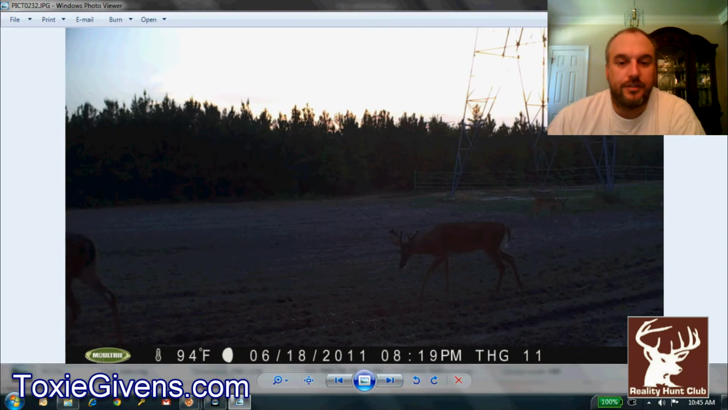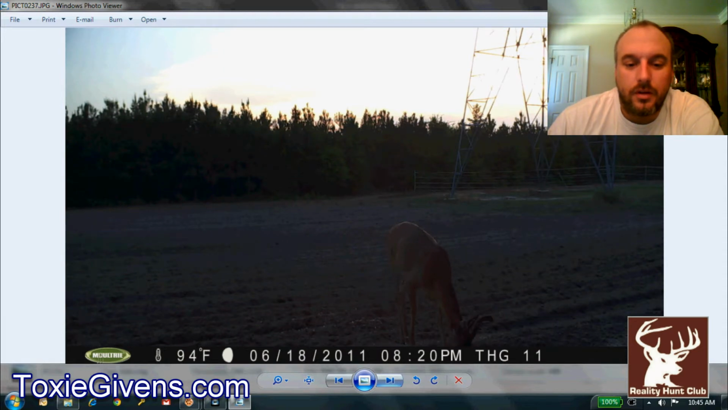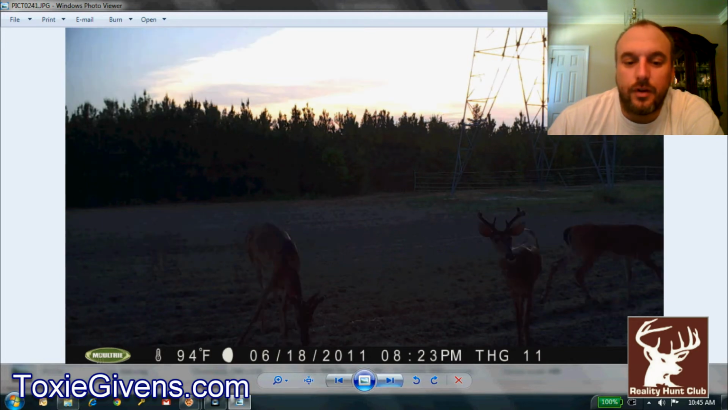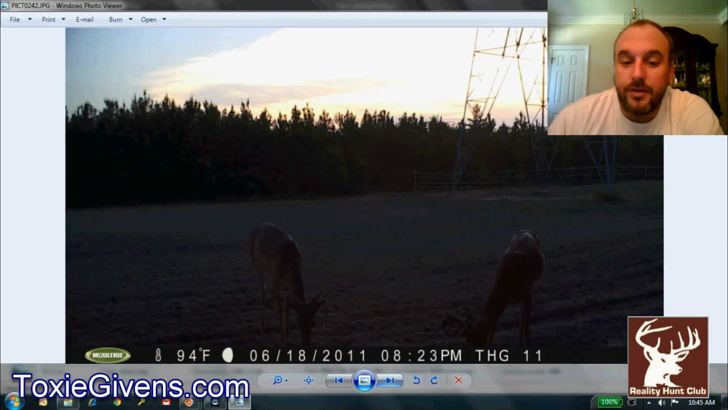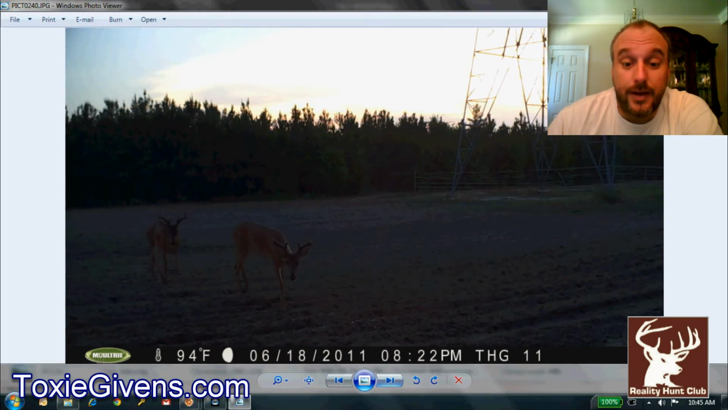This is the area that's not part of the area they devastated. Nice buck coming across. He's a nice 3.5-year-old. Nice buck there. I still think all these are 3.5-year-olds. Oh, actually, I'm sorry, I would say 2.5s. And maybe he's a 3.5.